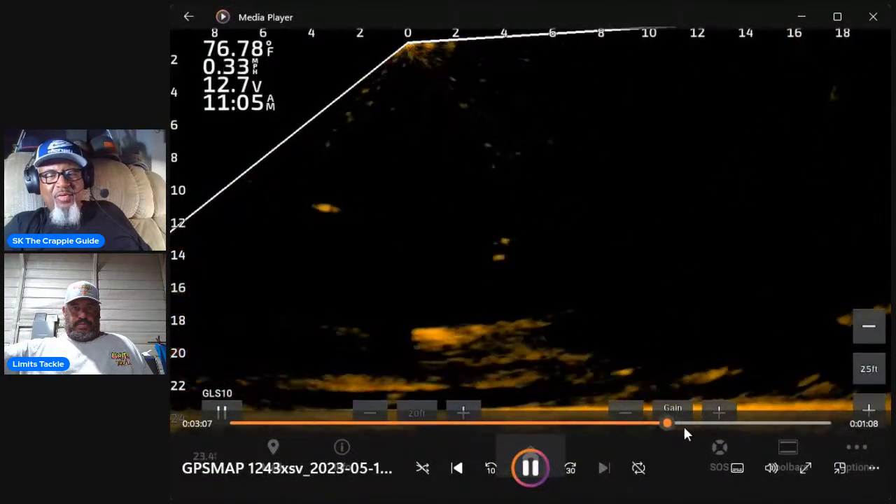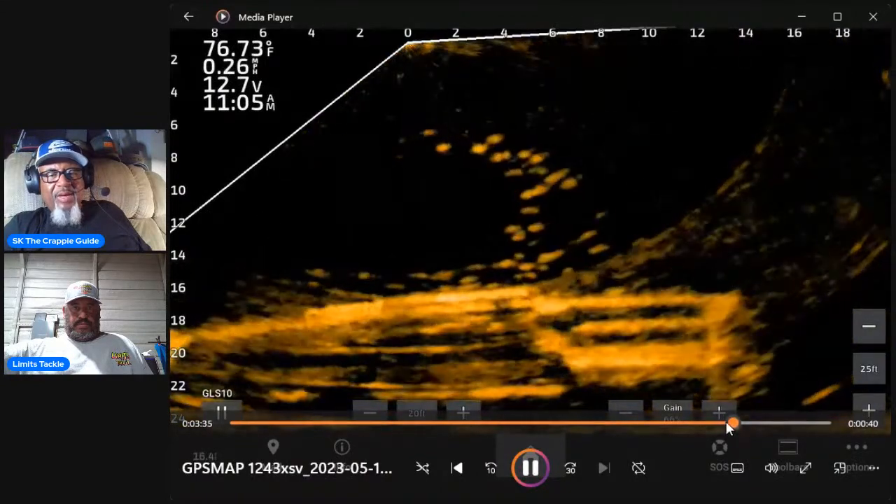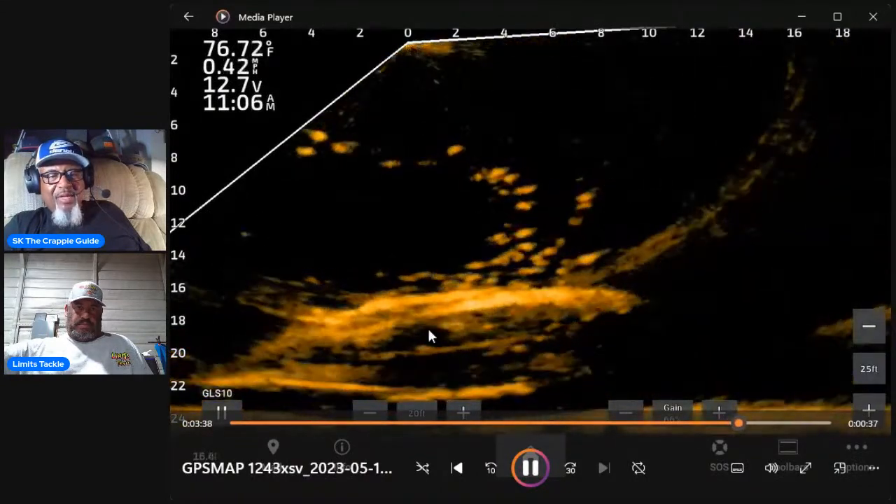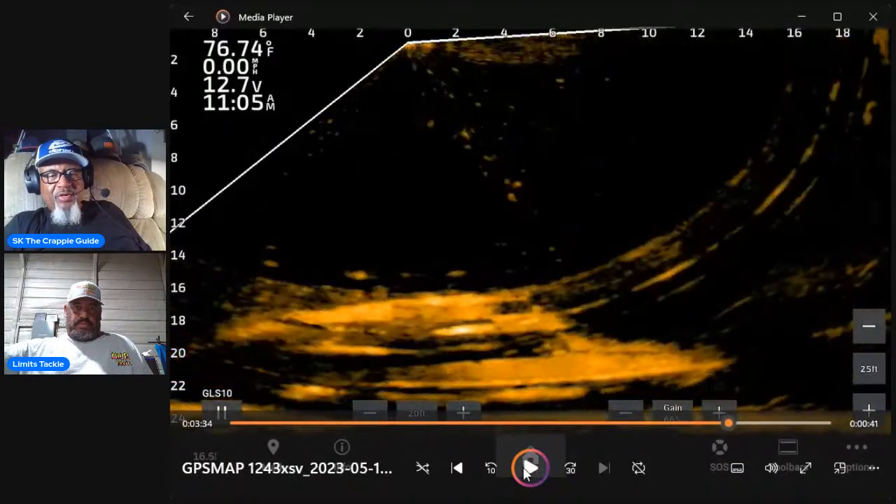But yeah, I was out of there pretty quick. Then it could be upside down. I don't know. I think it's a boat. See it right there, sort of like a cockpit. But as you turn your transducer, it picks up different angles.